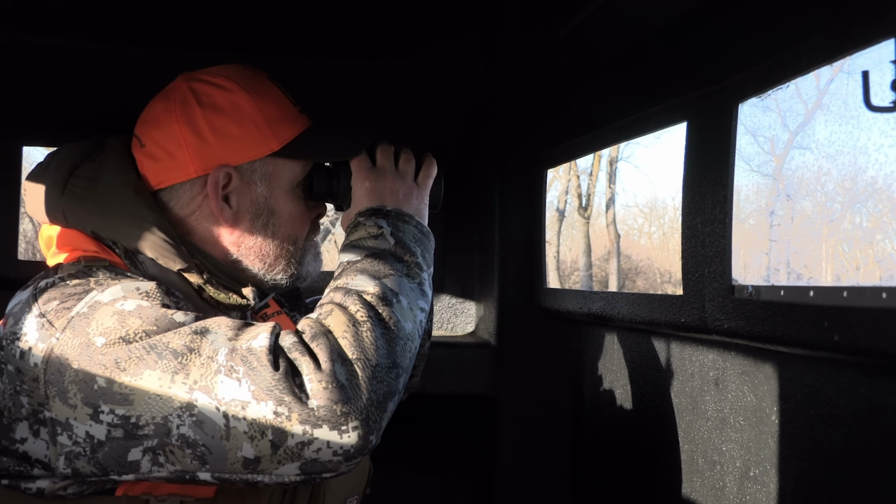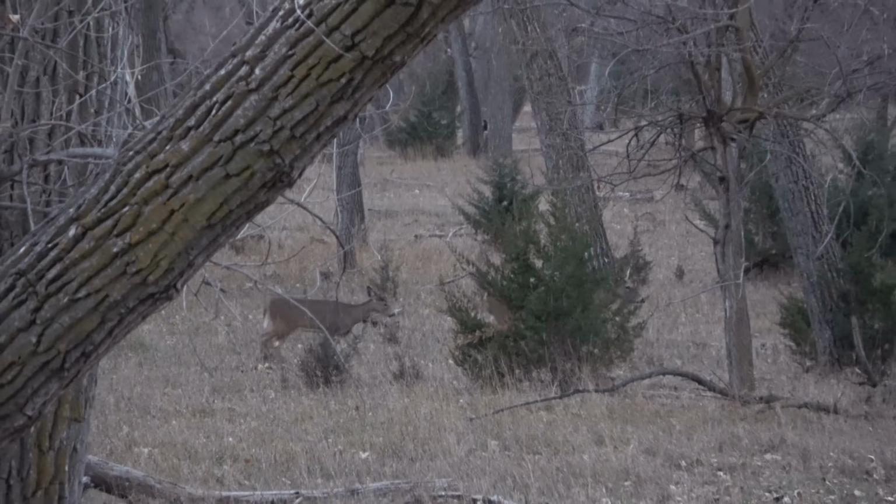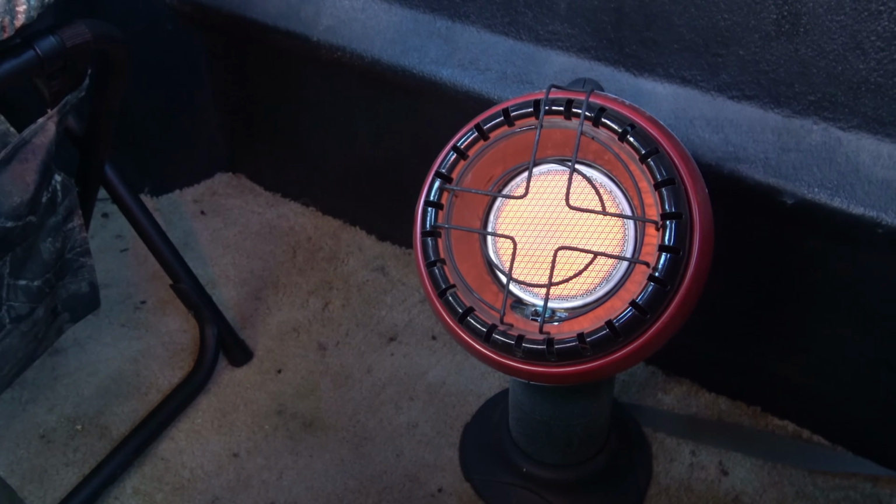In front of me I have a lot of turkey right now. I saw one female, one doe, when I arrived to the stand, but there's not been much movement since.